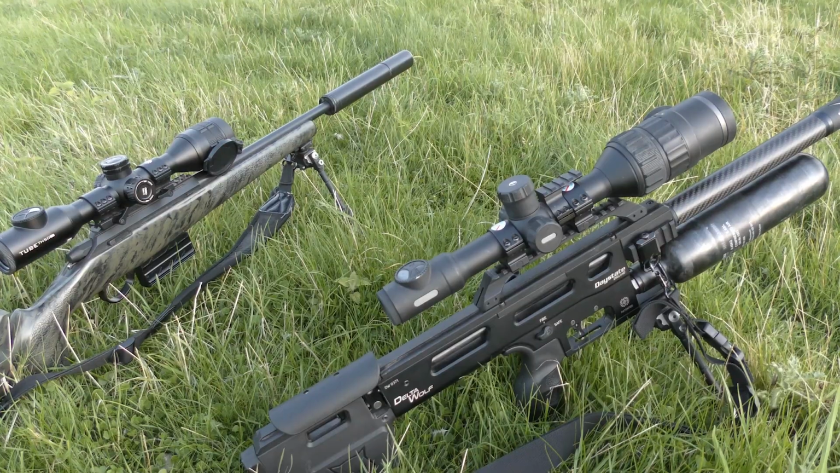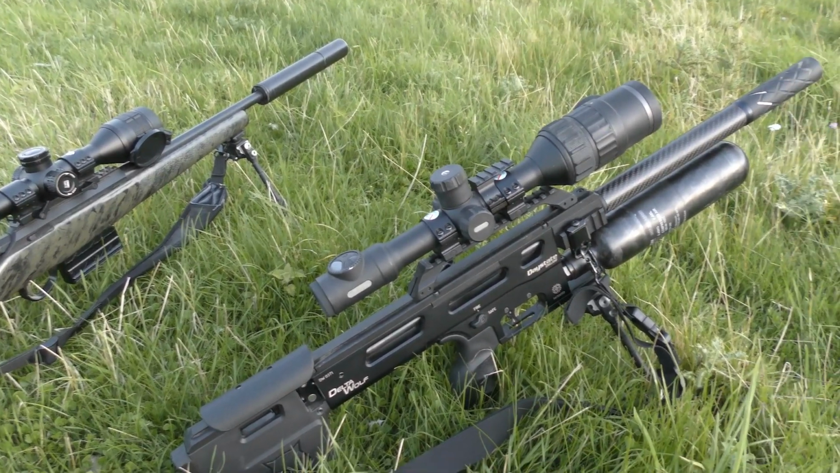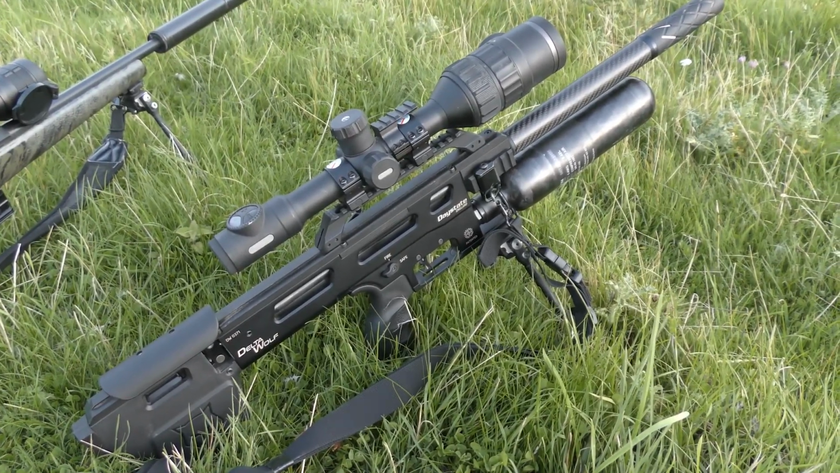So yeah, I've got the centrefire set up there just in case we do bump into a fox, and I've also got the Daystate Delta Wolf sat next to me as well, which is a perfect little tool for rabbiting. The hedgerow is probably about 50 metres away, so it's a little bit of a stretch from here, but I'm hoping I'll get the best of my chance just after dark, because there's quite open ground, and there's quite a lot of rabbits just dotted around on this bank, so I can have a little wander around and hopefully pick 1 or 2 of them off.